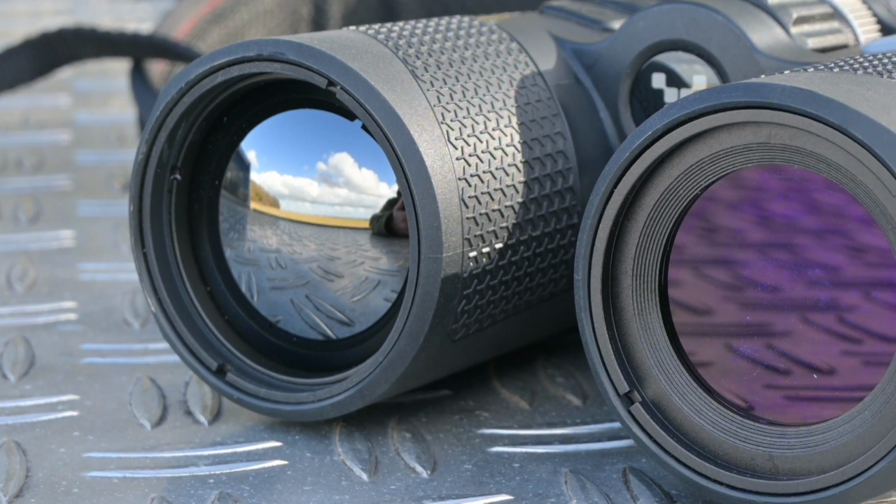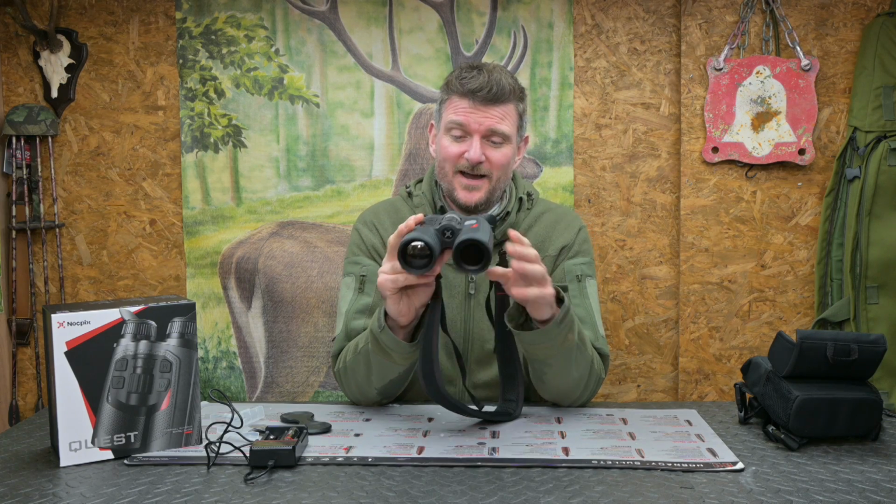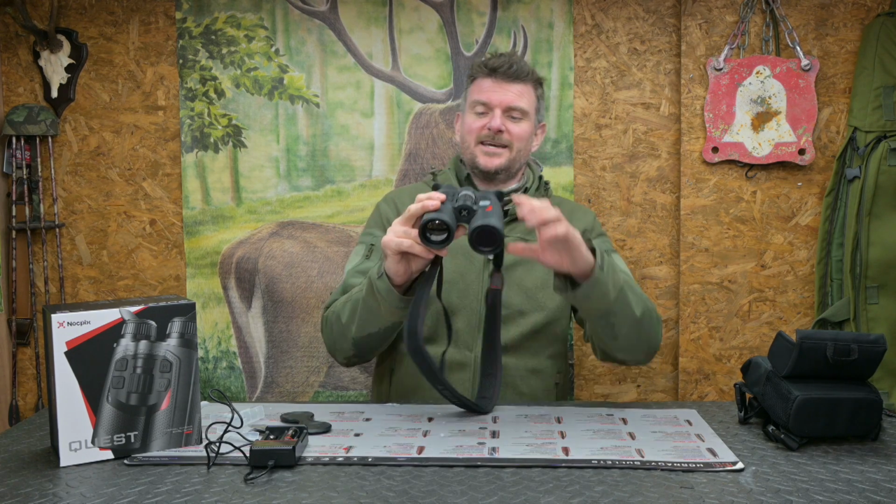Number one, they call it a binocular. Technically it's a biocular because actually all the image is coming in through this side and that side's all your laser rangefinder, and it's a biocular because both eyes can see on the screen internally. Bit of a pedantic thing, but you know, that's just the way it is.